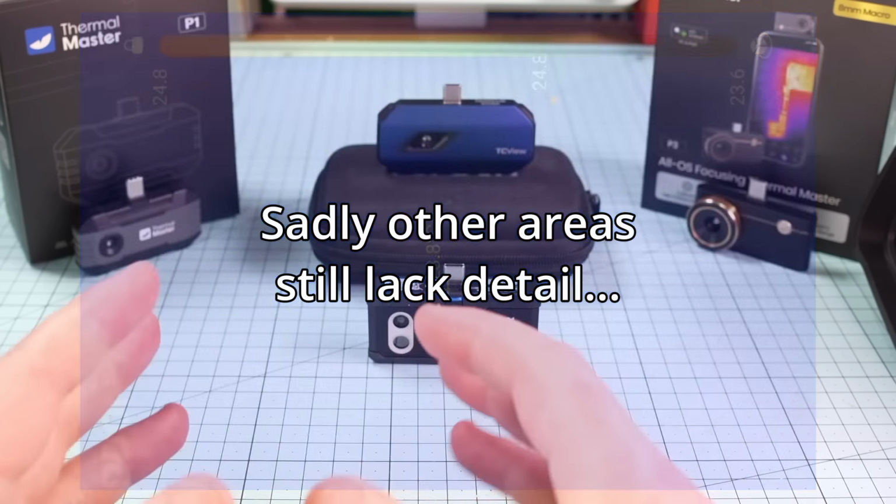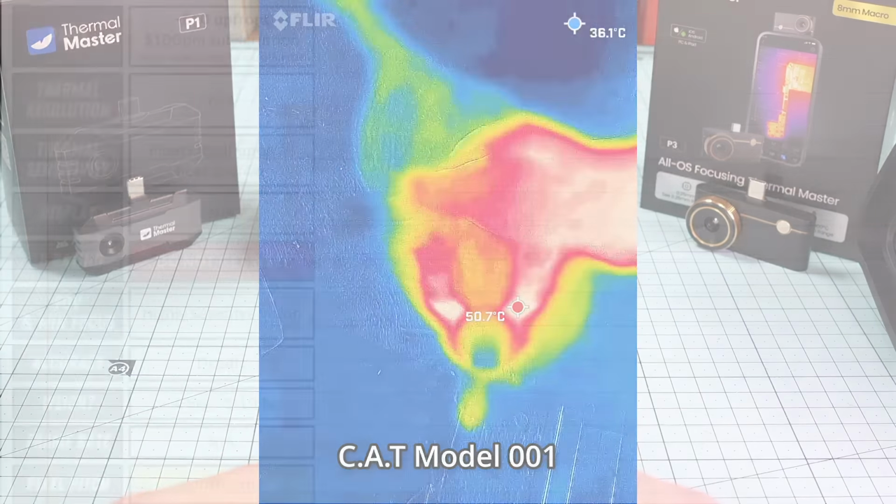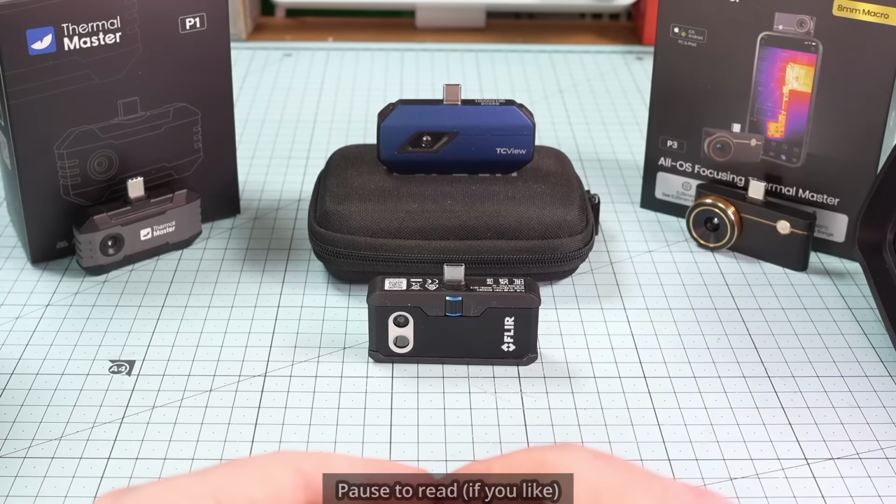Okay, final test. Let's head outdoors and see how these cameras handle distance. Usually we hunt for a wild beast in this situation, but he's off duty today, so let's see how far they can pick up the temperature differences, probably the houses and the hot roofs and the cars in the distance.